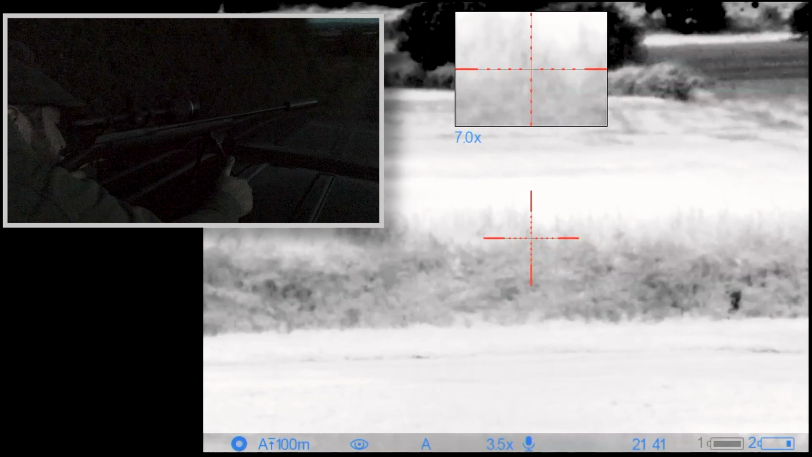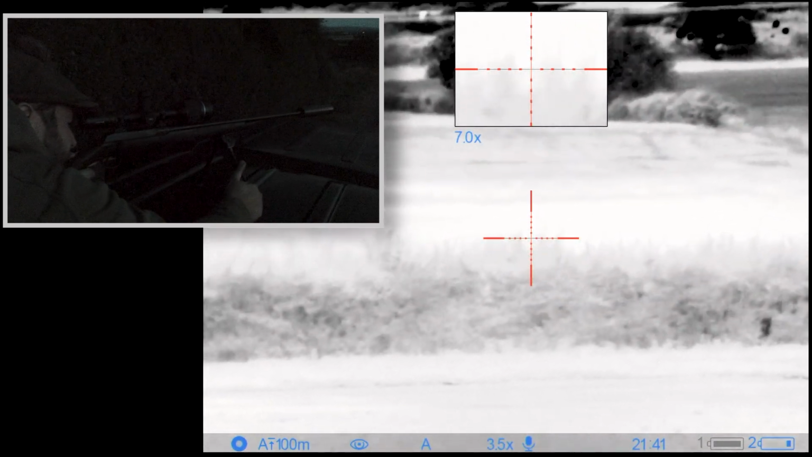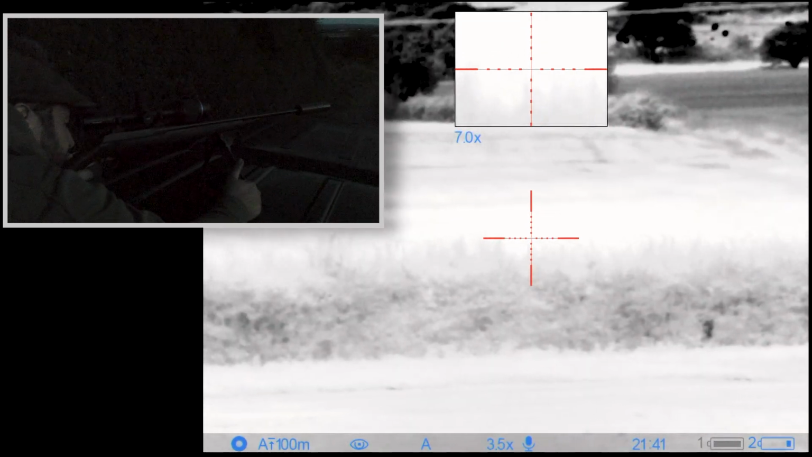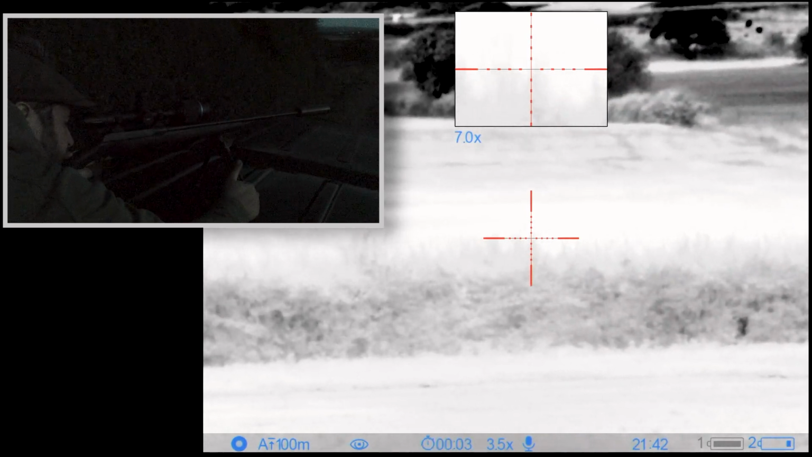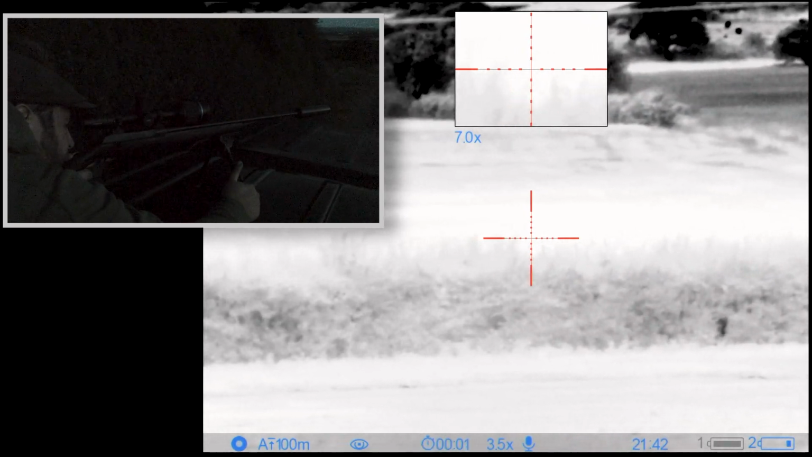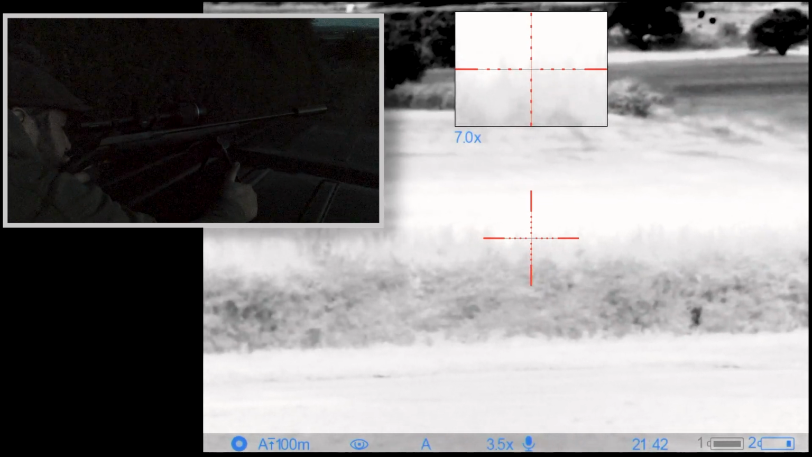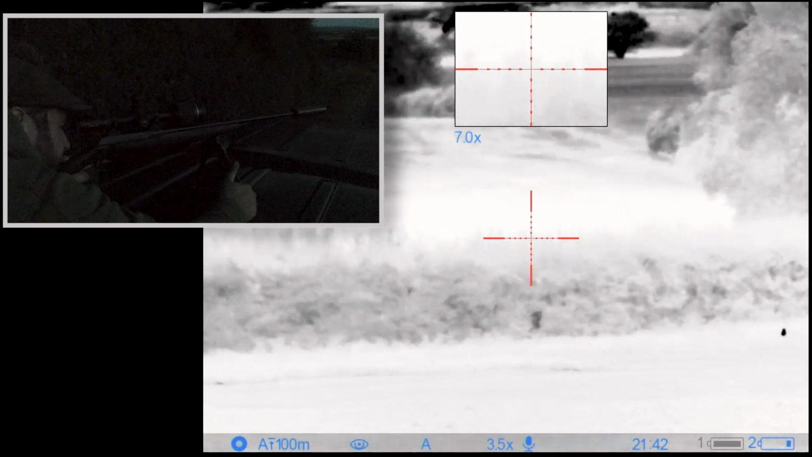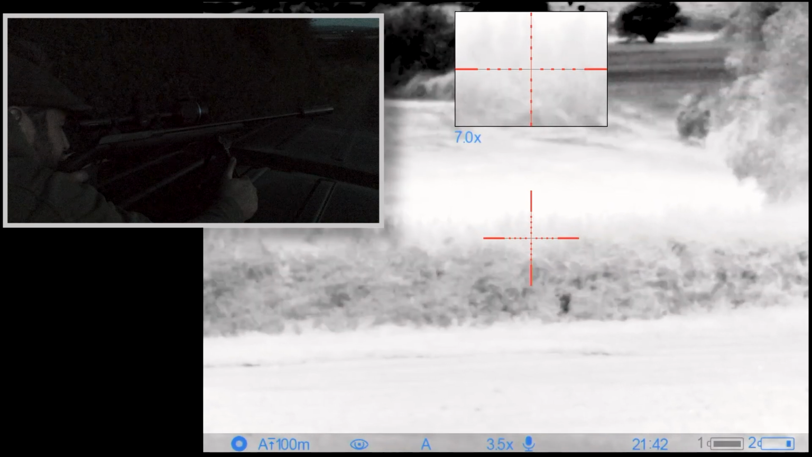The issue is here, I'm going to lose it behind the hedge before I can see what it is. And it'll be at the pen gate. Yeah, I've just lost it behind the hedge.